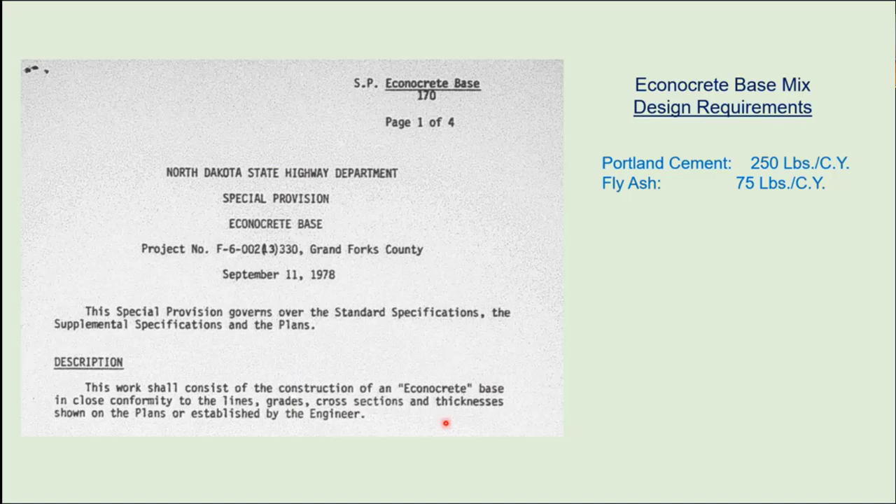We had one go down this year in the Grand Forks district, and if you put it into a cubic yard comparison, it would be about 120 pounds that went into that one. So it's significantly more than just a cement treated base.